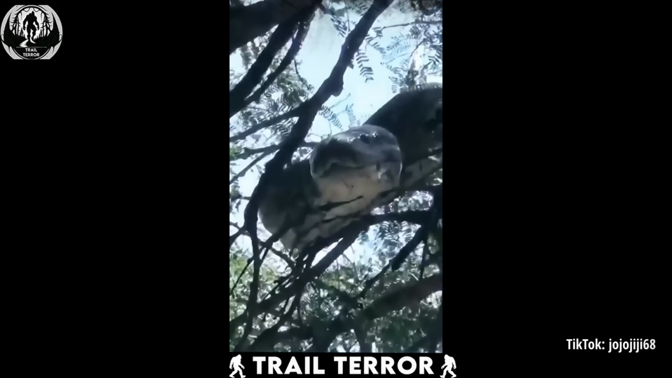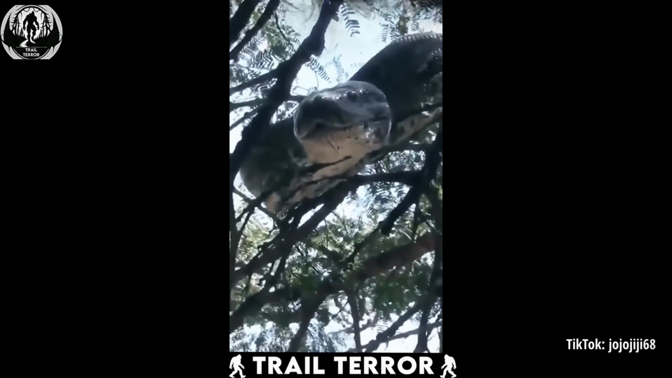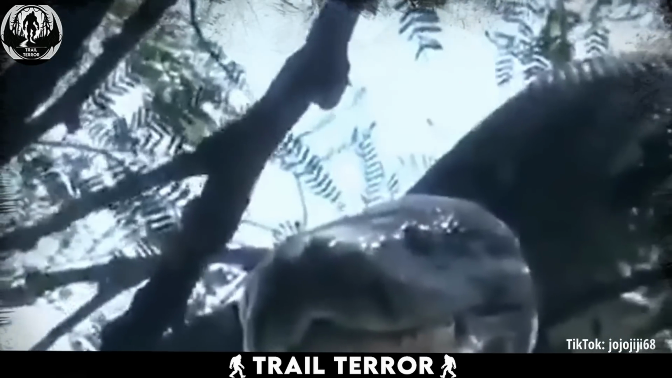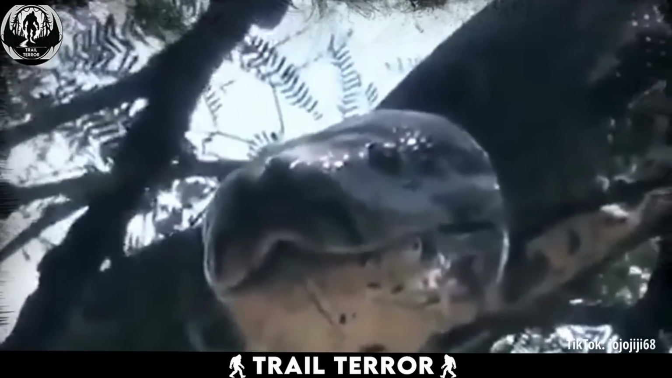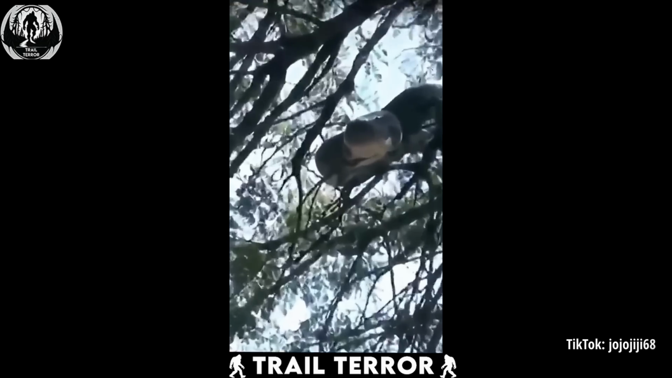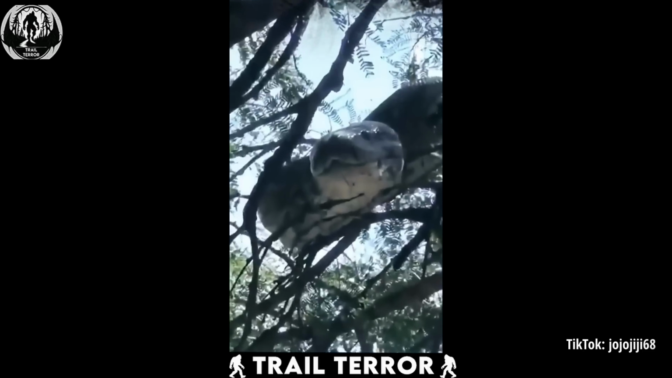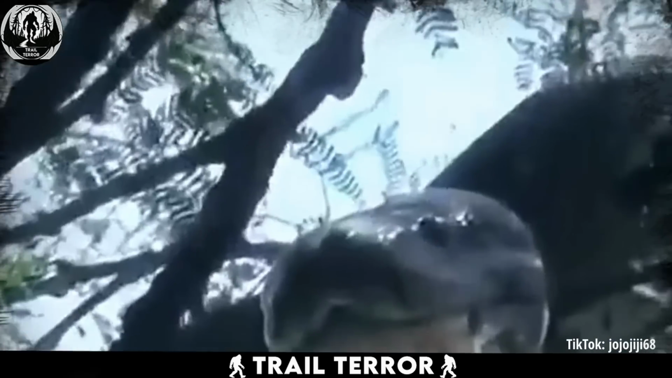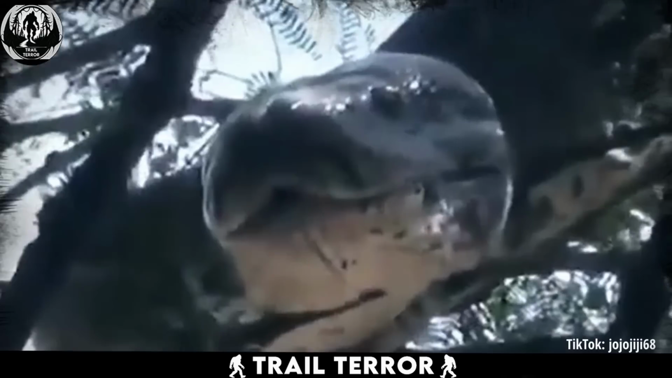It's terrifying how eerily still these massive creatures can be when they're stalking their prey. If the hiker hadn't glanced up out of curiosity, he would have never known this enormous beast was lurking above, tracking his every move. Watching this felt like a scene straight out of a nightmare. And honestly, I've heard people say that if a snake looks you directly in the eyes, you shouldn't stare back. Something about it paralyzing you. Whether that's true or not, I don't want to find out.